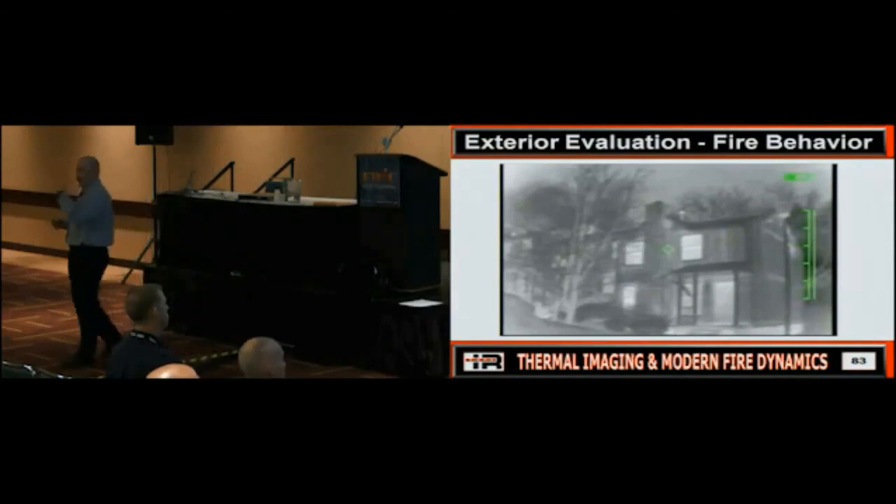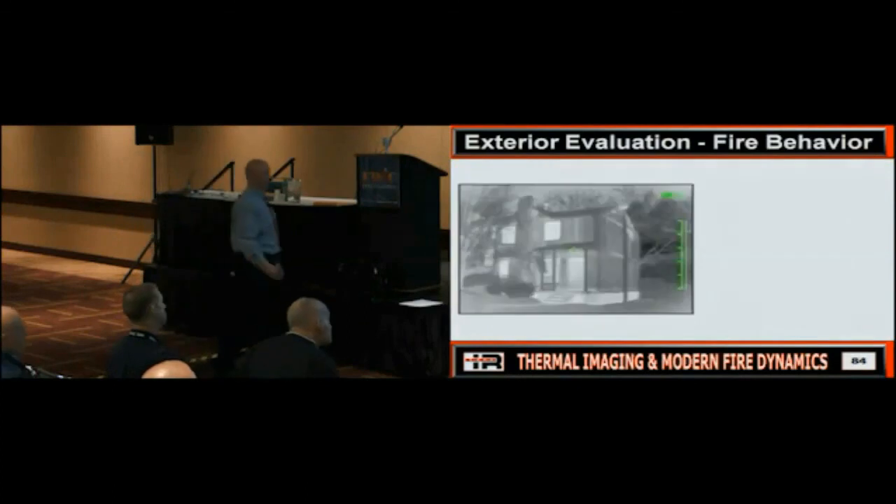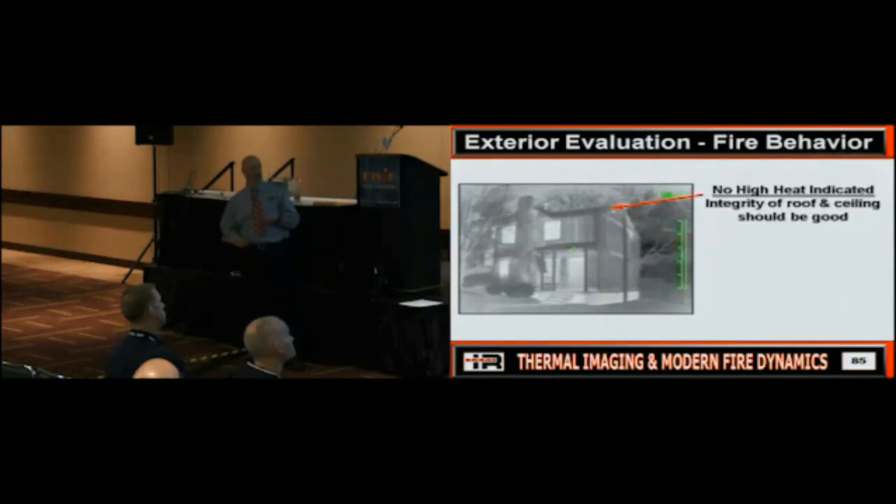As far as I'm concerned, I'm going to assume yes, but am I going to absolutely put all my eggs in that basket? Not necessarily. Once again, always err on the side of safety. But if we look, we've got high heat in the doors and the windows and the foundation, so I've got to ask myself, why would that be the case? Usually fire, right? Okay. But always remember this is relative to the environment. So, what am I saying here? No heat here, but here we could have a basement fire, so we're trying to put this all together.